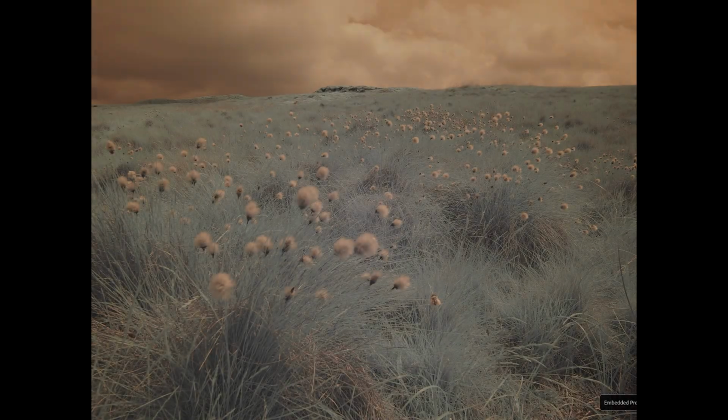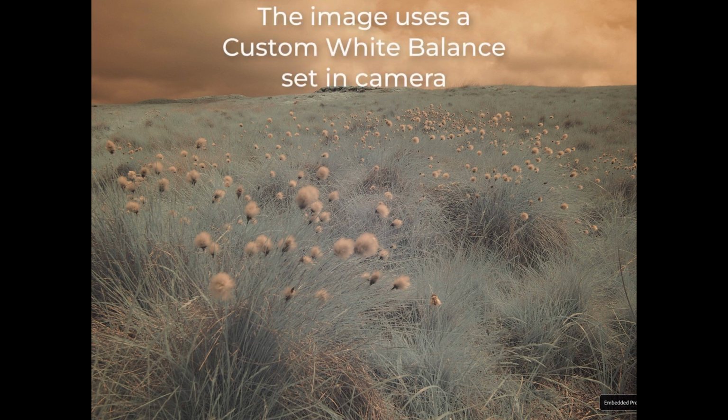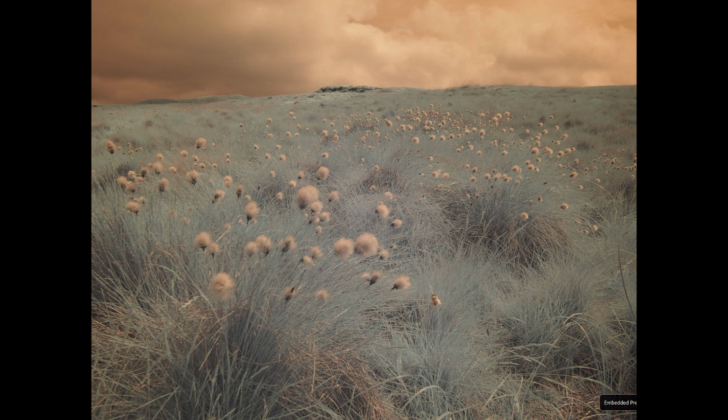The next question that comes up a lot is, do I need to set the camera white balance? The answer to that is no. You can still shoot infrared with your camera set to auto white balance. But you will find that the images don't look great on the camera screen. I usually take a photo of grass in midday light and then use that to set the camera's custom white balance. This allows you to see a more accurate preview of the scene rather than everything being discoloured.